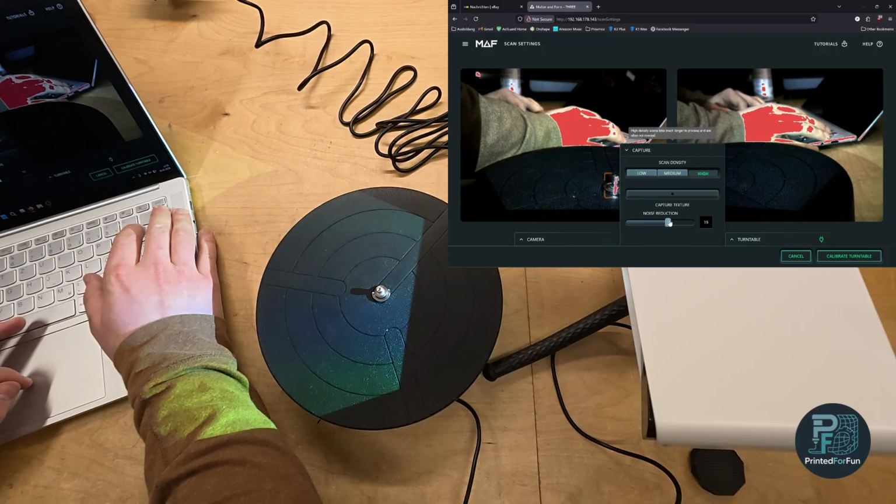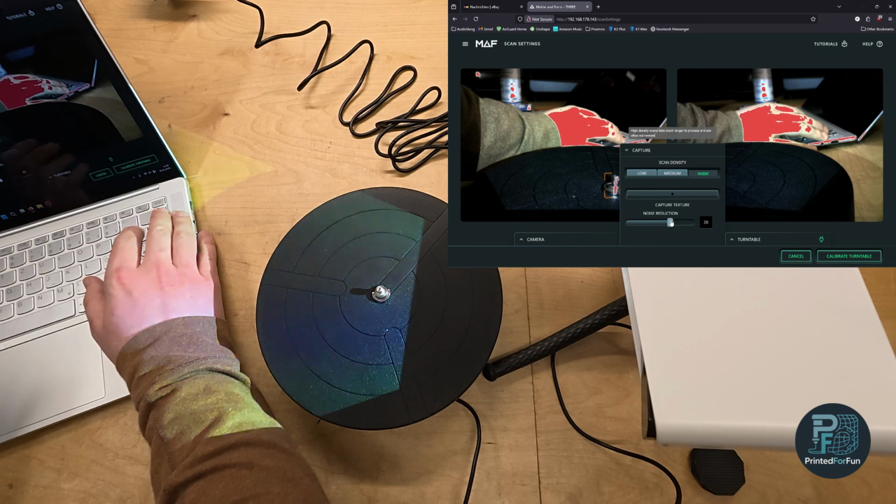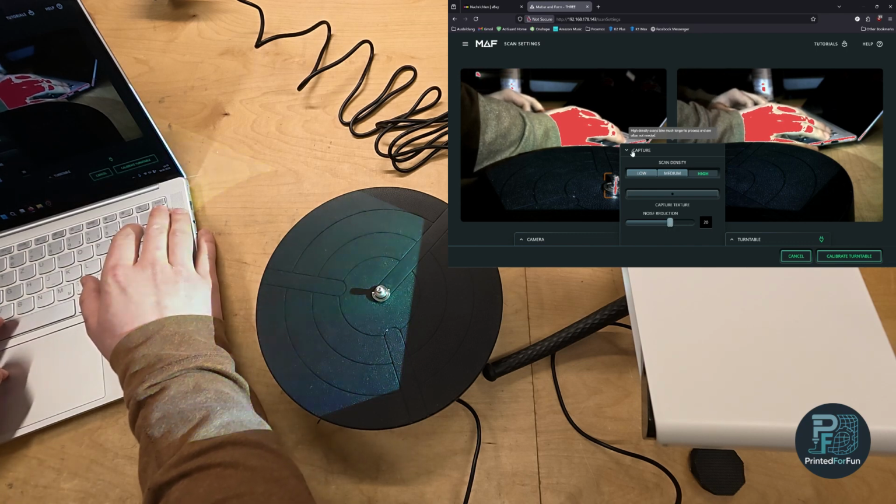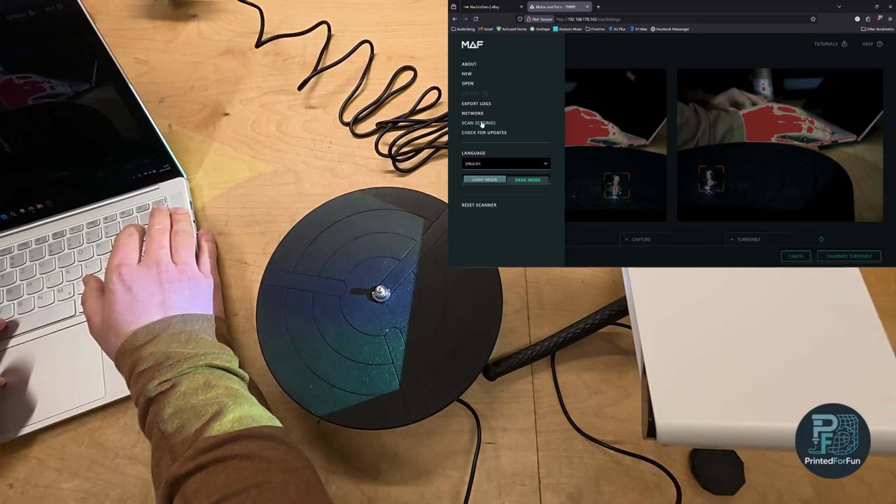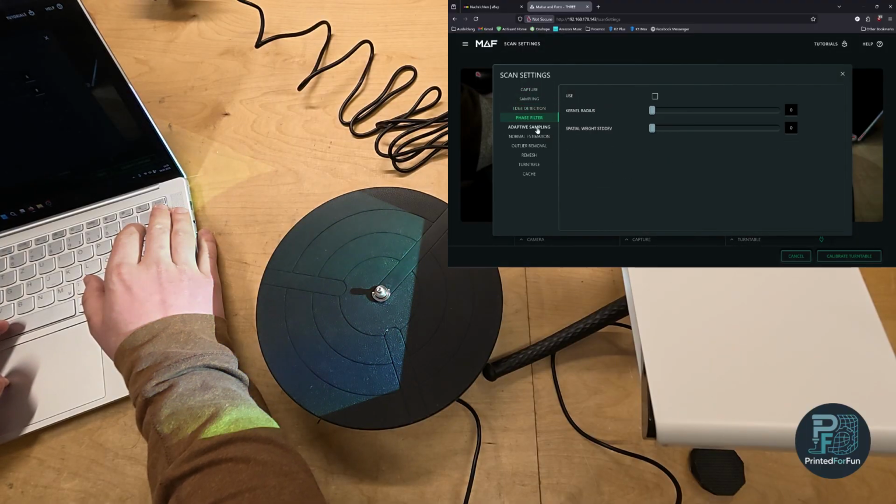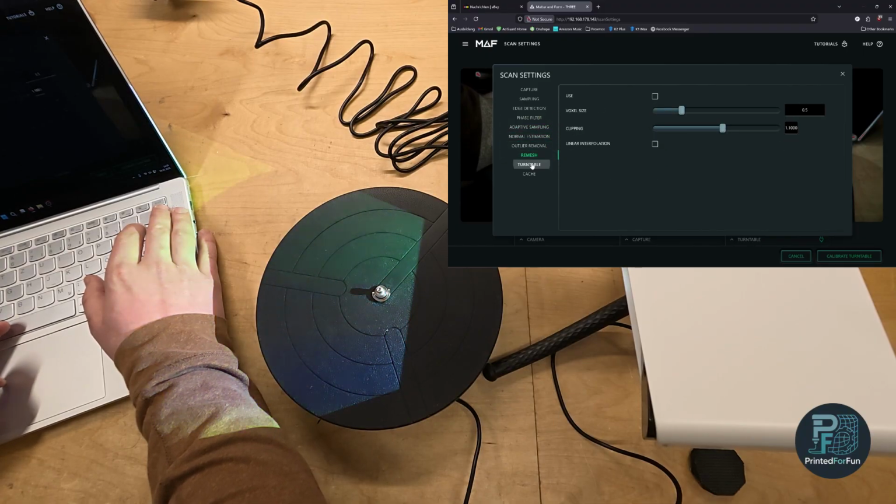So with the Metainform 3, this is one of the features you find all the time in the UI. You have a lot of freedom. If you just have a quick look at their scan settings, you can see there are a lot of sliders you could use.